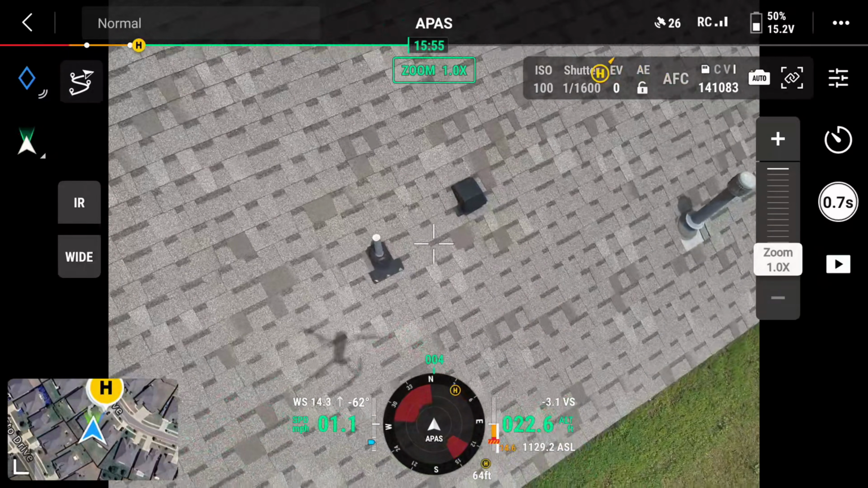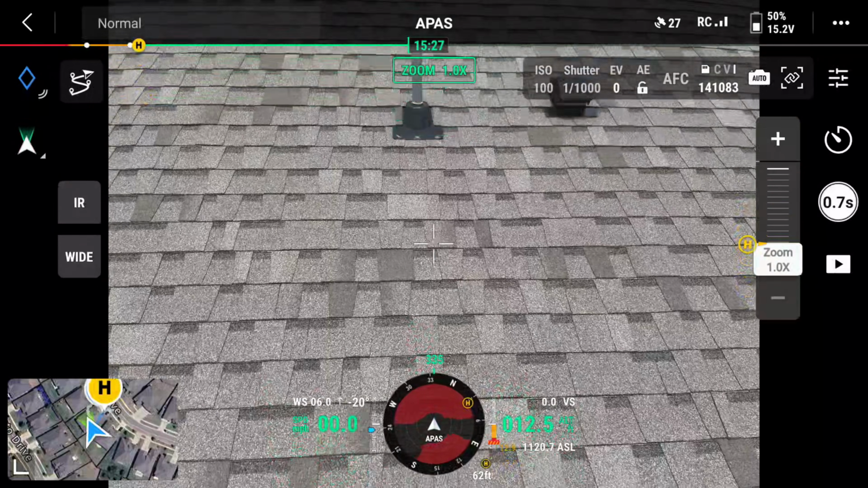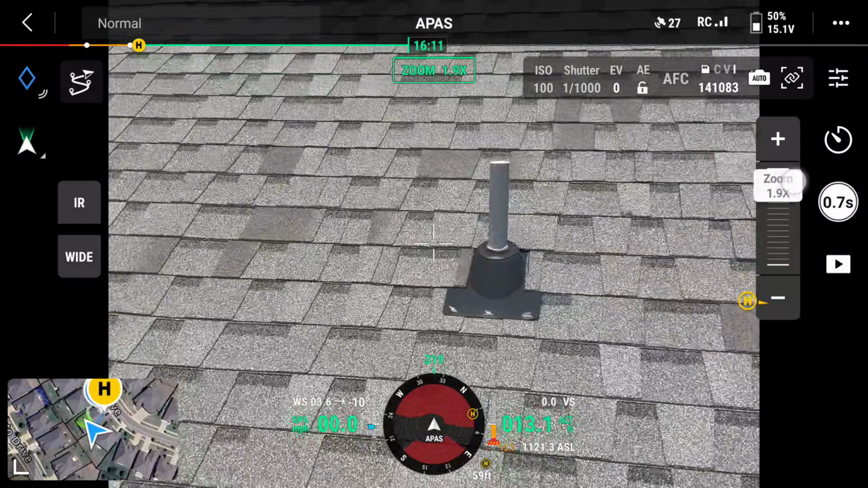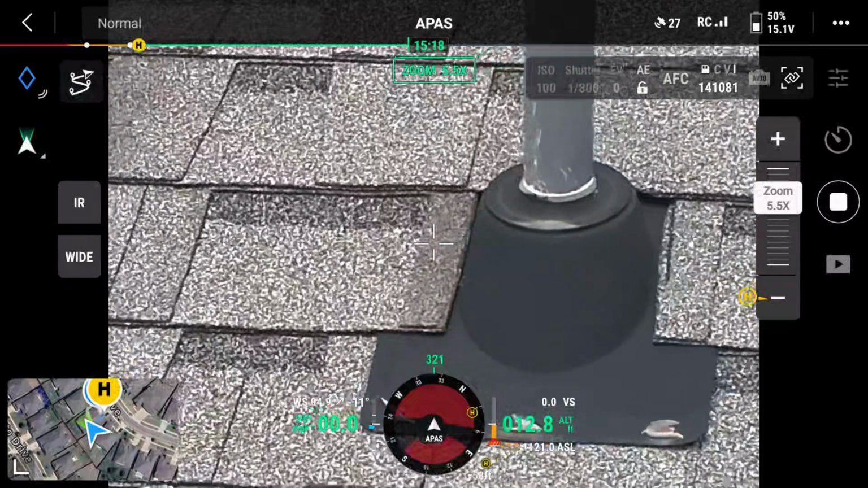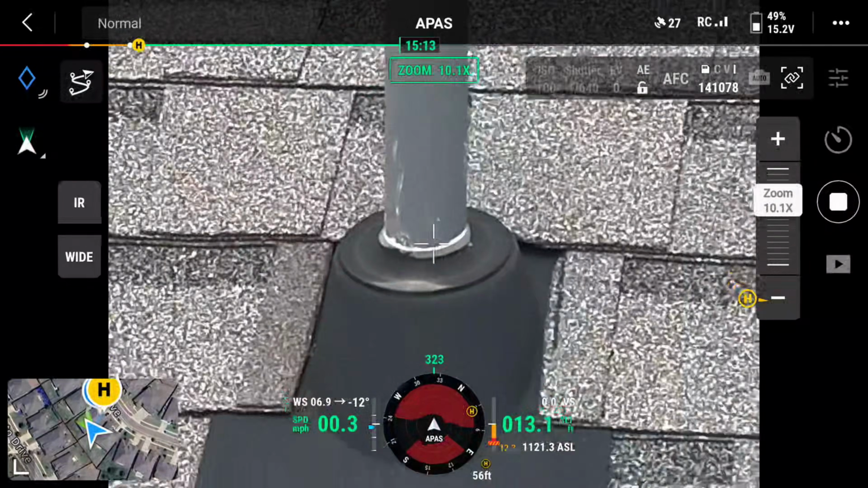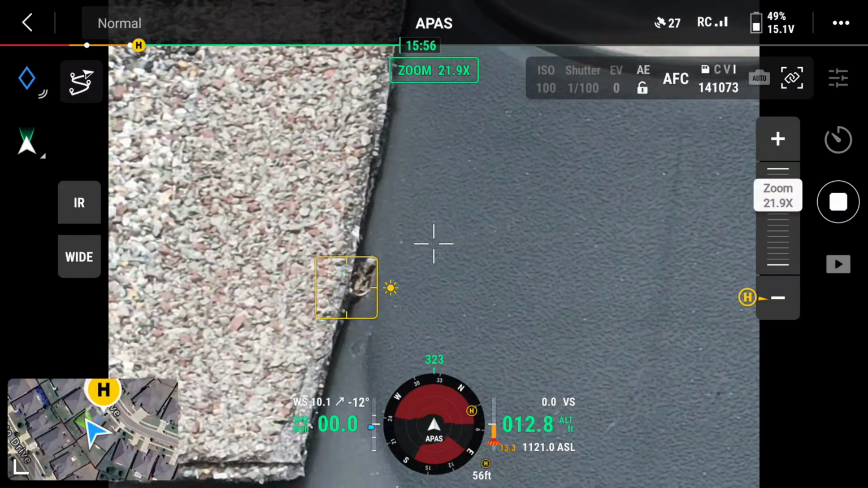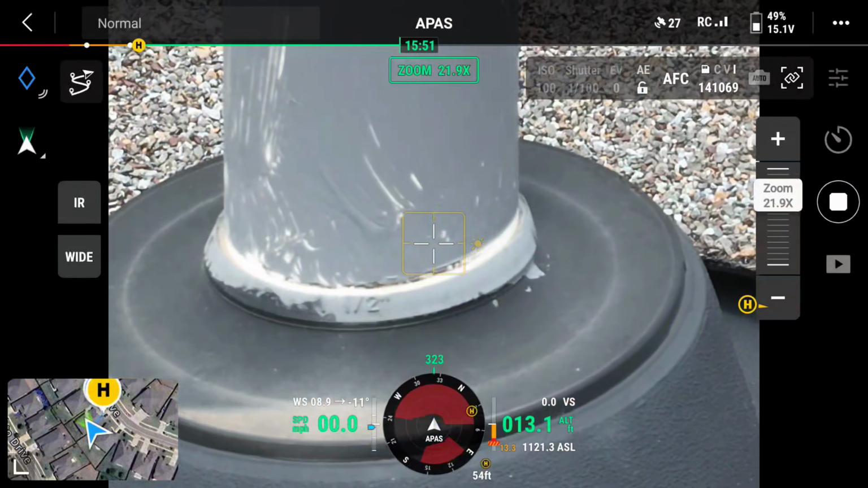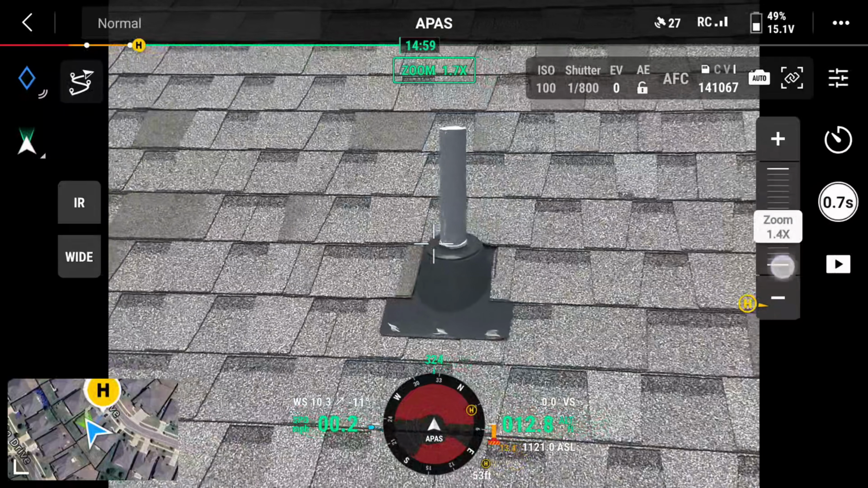Now on the other side. Let's inspect each one of these. Once again, take the photos. That's at 10. This is at 22x. You can see all the nomenclatures on this. Wow, phenomenal. Okay, zoom back out.